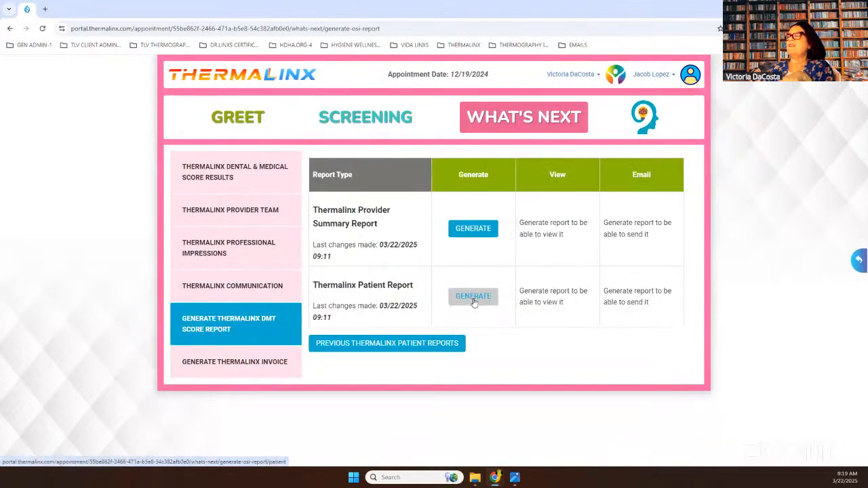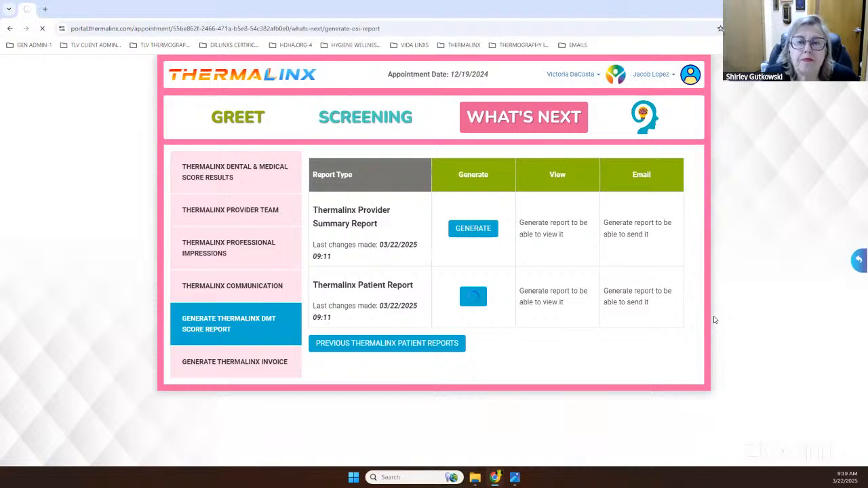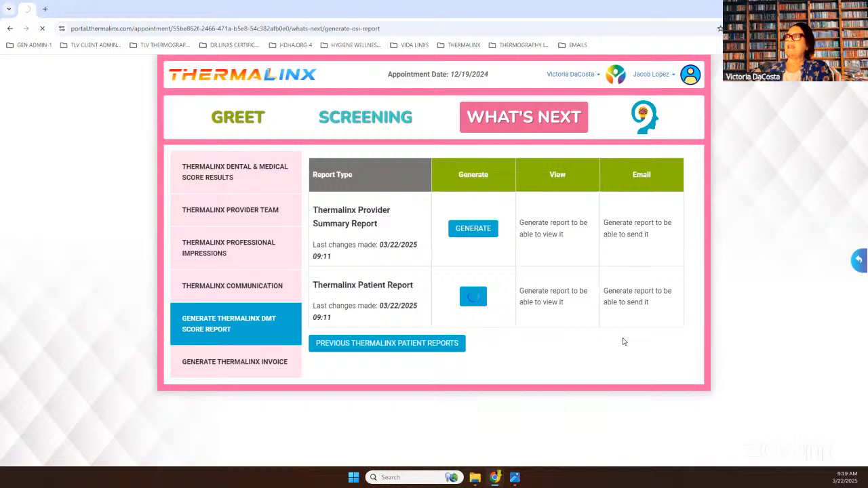They can't manipulate it at all. It's very stagnant, and it doesn't mean that they can't get the report and look through it. I've had doctors look through it, but at the same time, they're kind of lost in the dark.